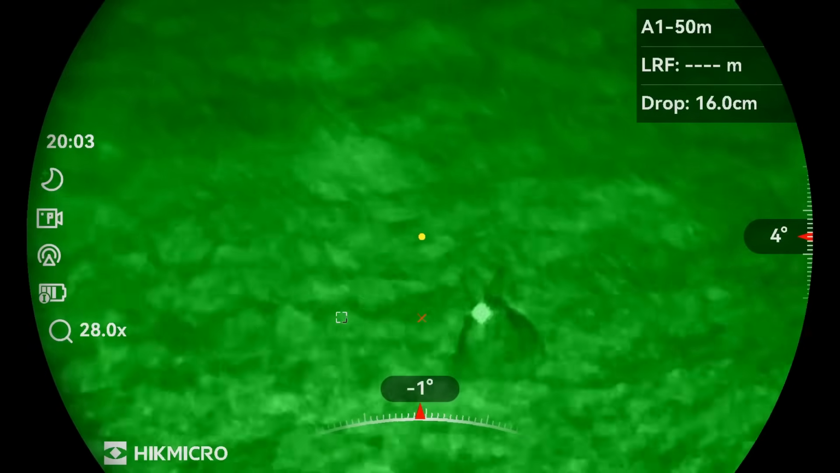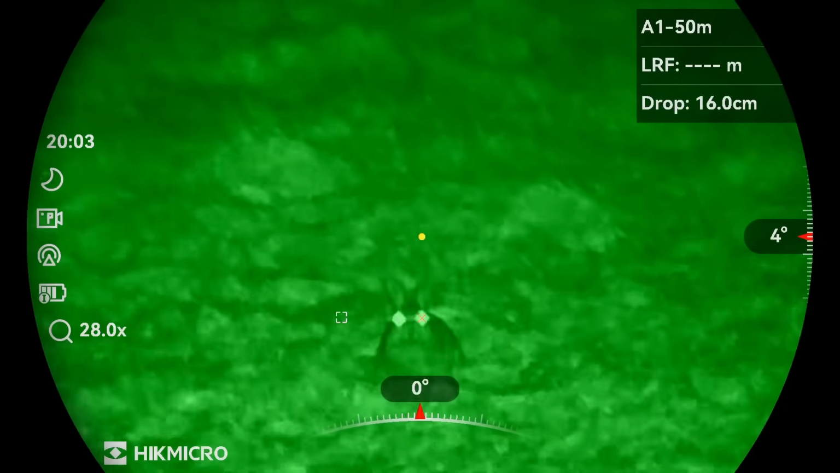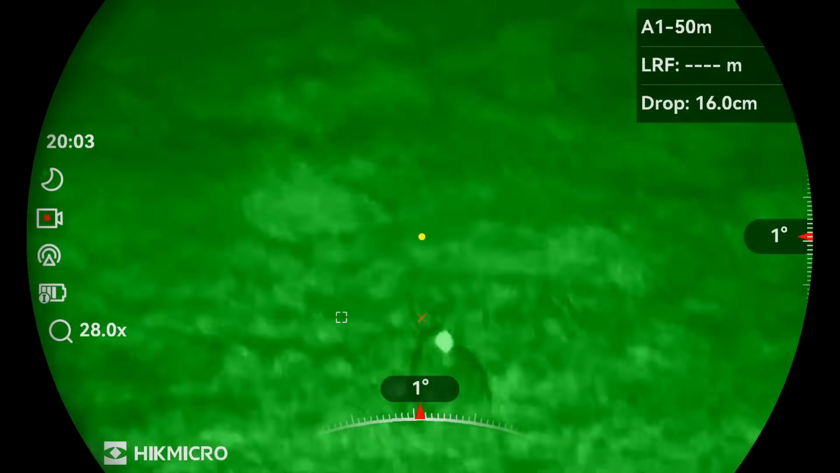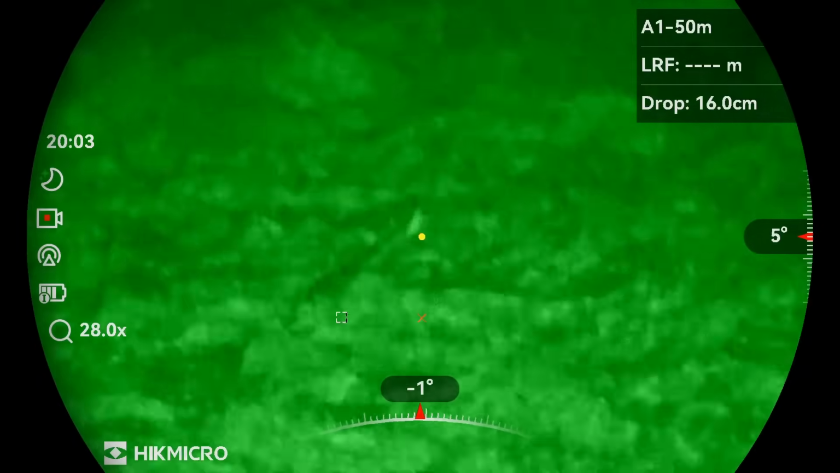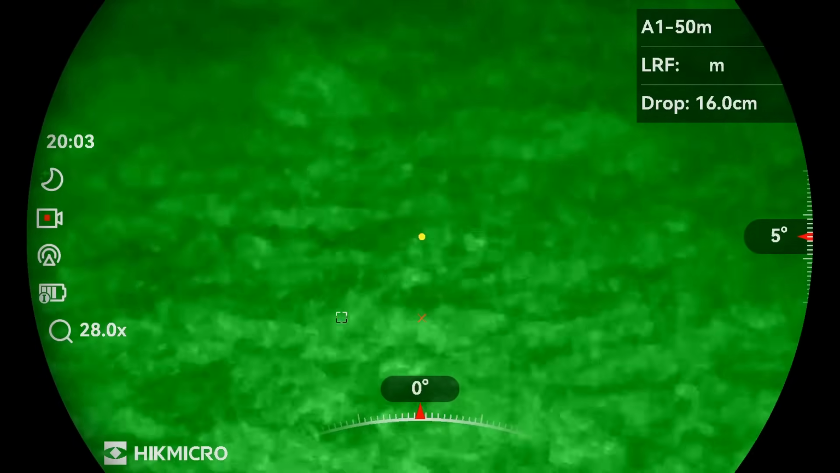The previous shot had a 10.7 centimetre drop. This one has a 16 centimetre, so it's even further out. That shot will have been around the 85 metre mark, but unfortunately the LRF didn't record on the shot.